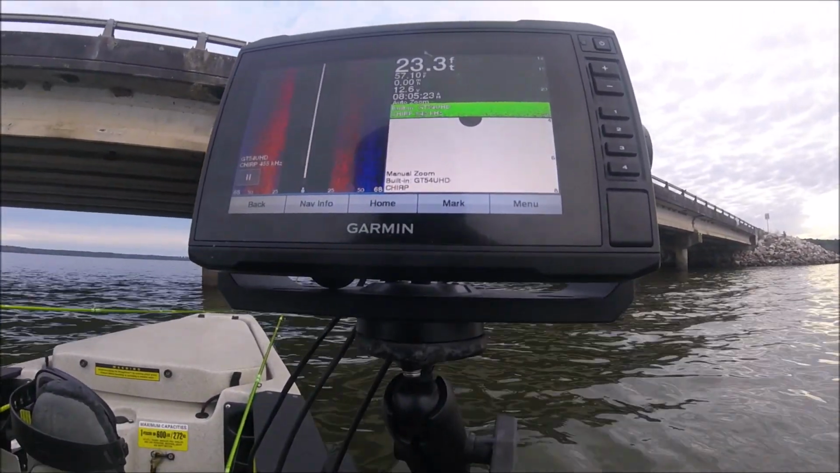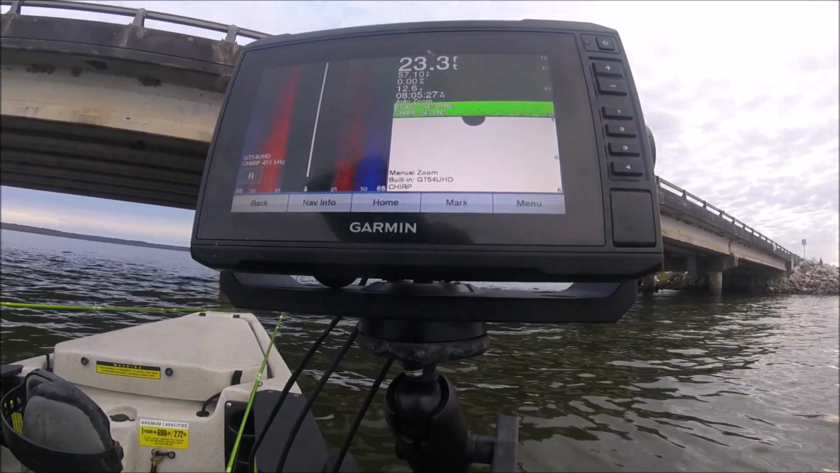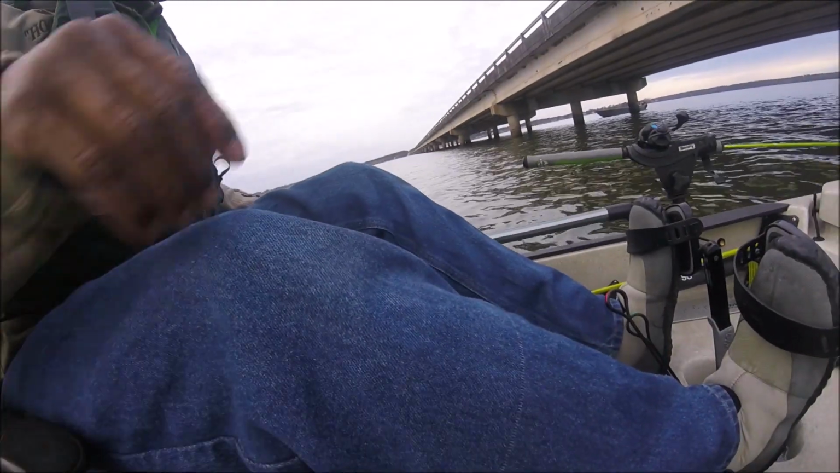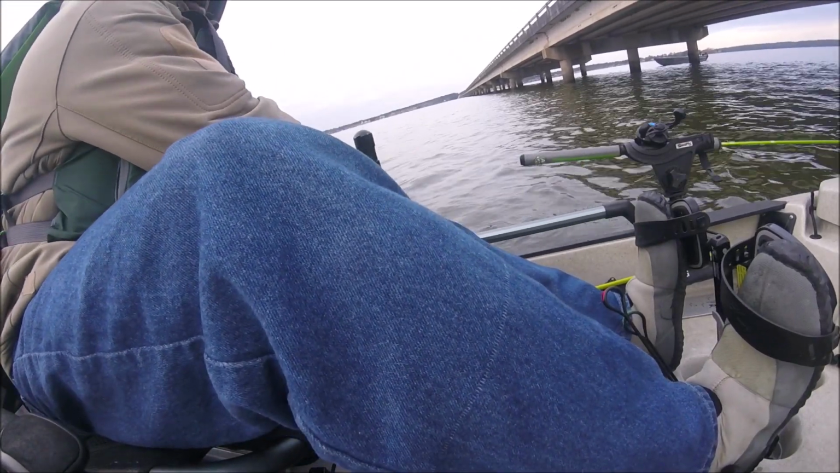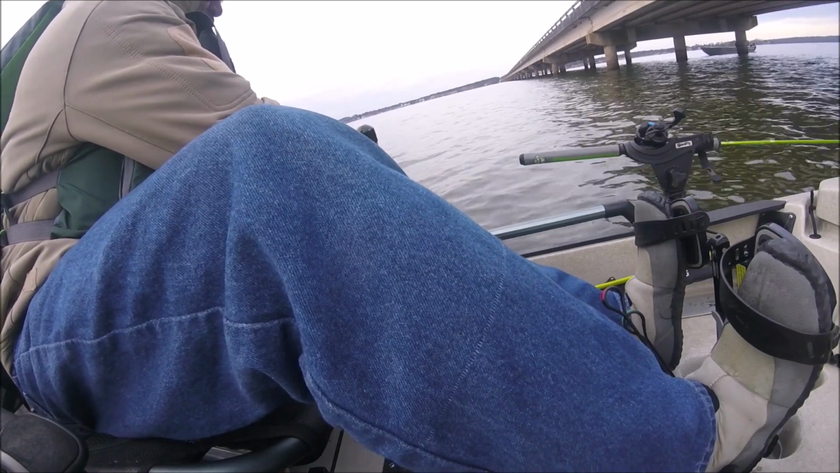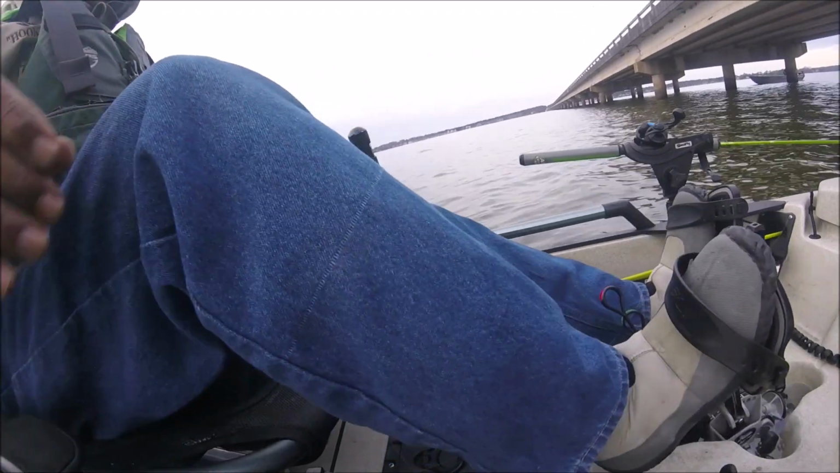So, not a whole lot going on, so I'll drop Livescope here. Deploy my underwater camera, transducer, Livescope transducer, snug that.